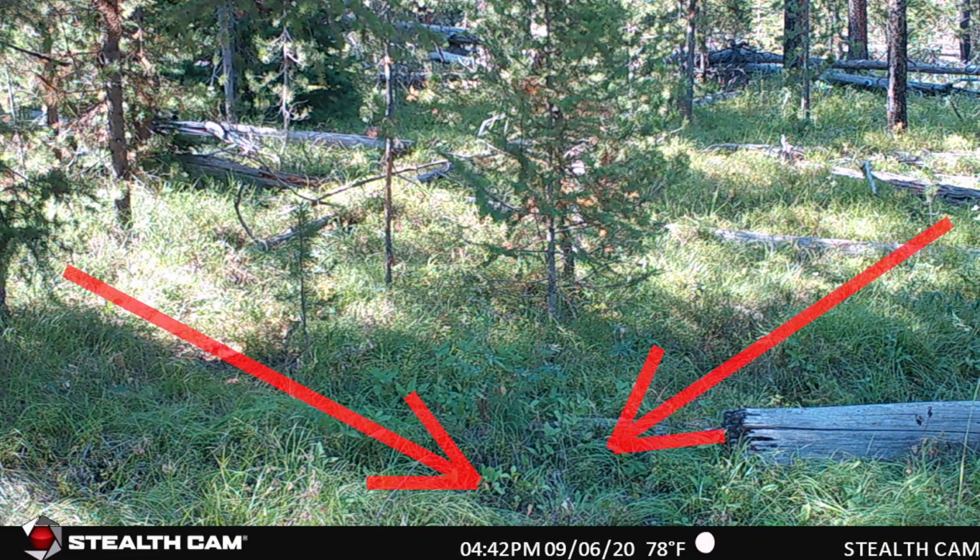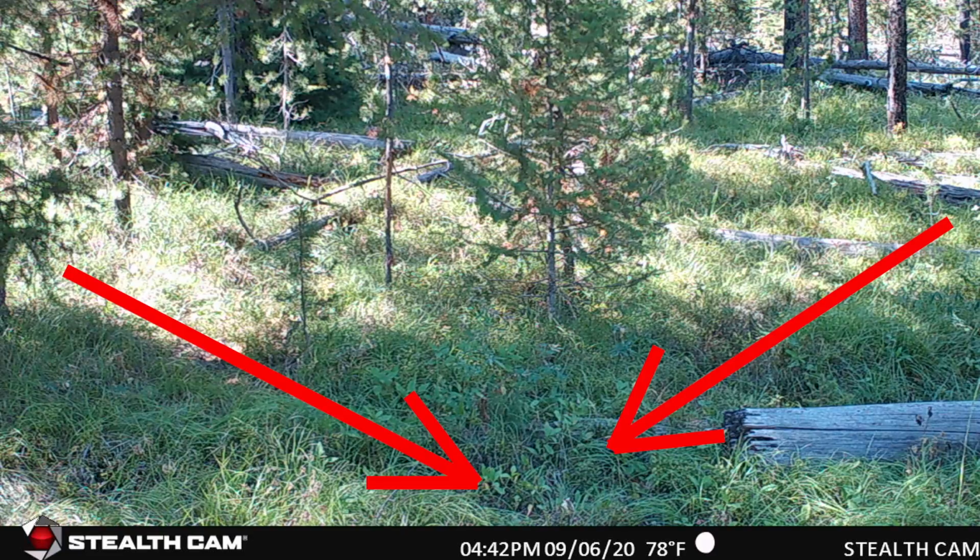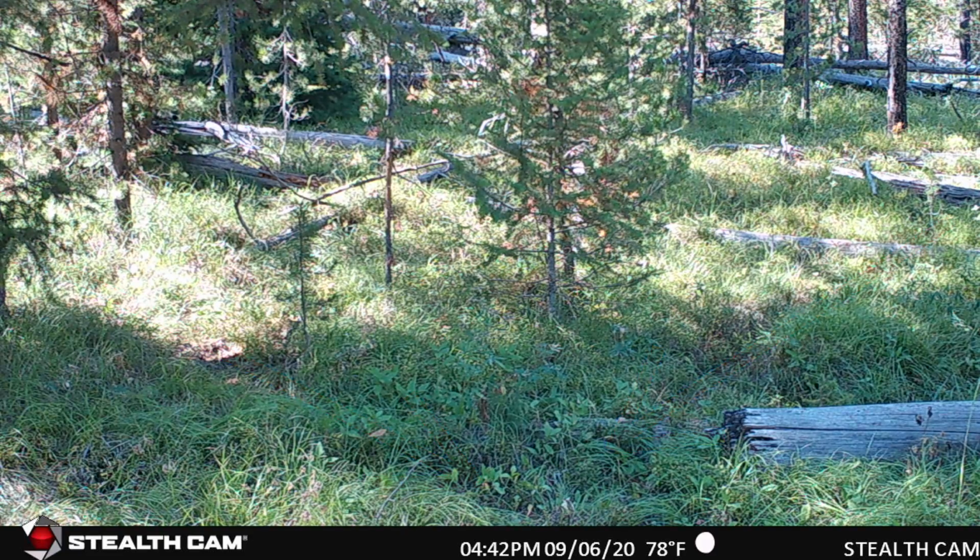It's heavily pressured. There's roads all around the unit, and this area I found was just kind of a spot that I didn't think a whole lot of people ventured into. I set it up where several trails were converging, and there was a bunch of elk sign in there, scat, tracks. You could smell elk in there. And the day that I did set it up, like I said, it was opening day, and I was actually hunting a bull elk, which led to maybe some of the learning lessons that I'll get into later in the video. Let's get into the footage.